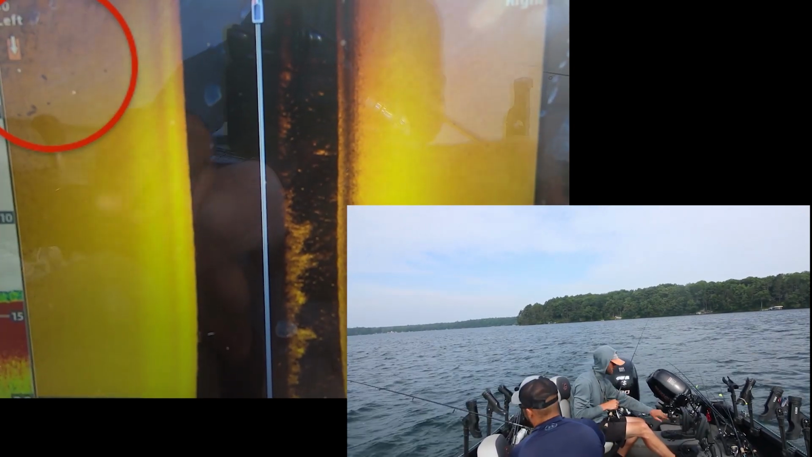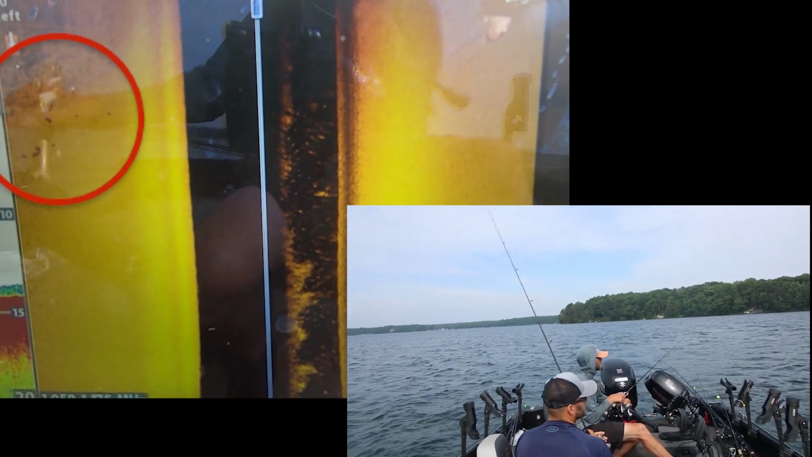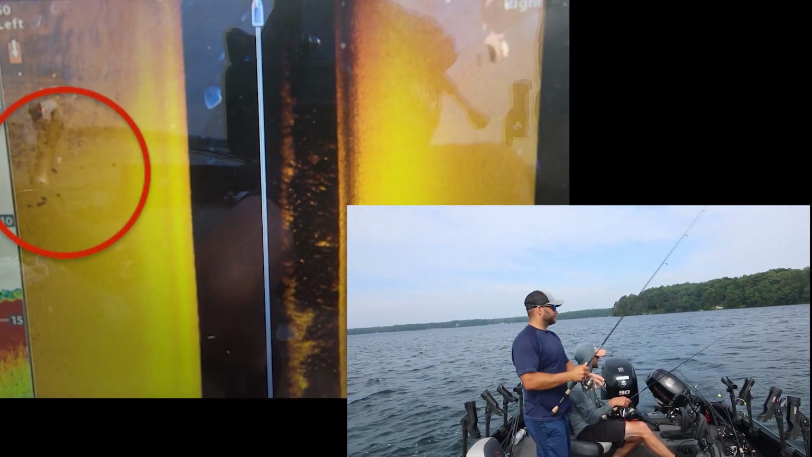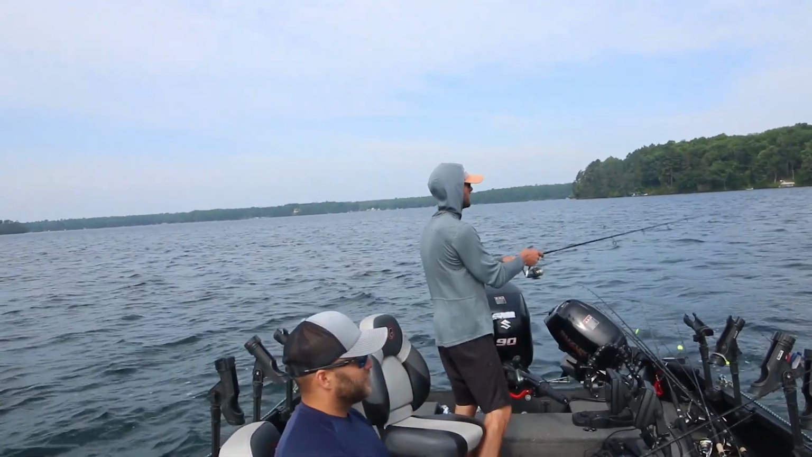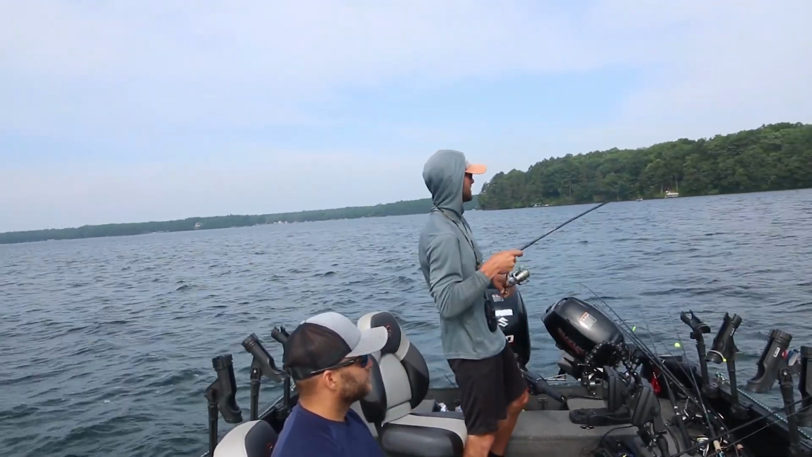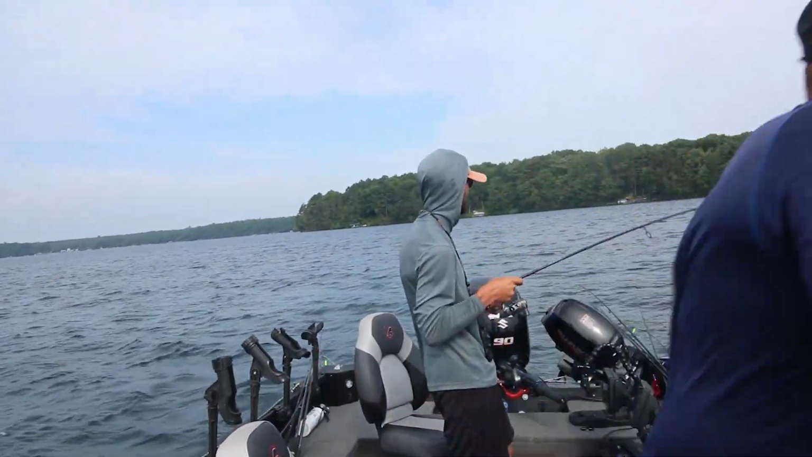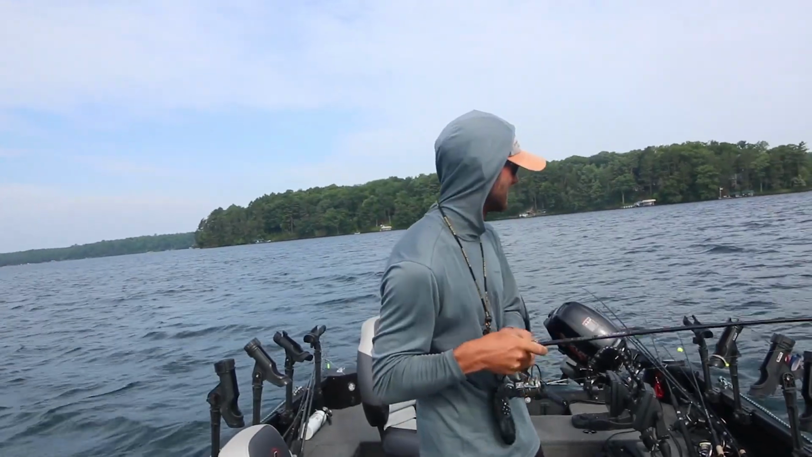Right here we got some fish off the left, right off the edge of this weed bed you can see right here. Just gonna spot lock real quick, and immediately, bobber down. Hook up. Power slip bobber in on side imaging. That is as cool as it gets. When you get dialed in on where these fish are relating and how they're sitting around weeds, it should literally be that easy.